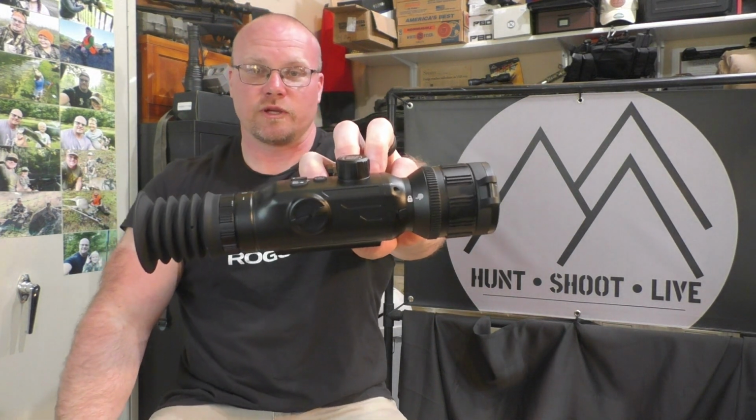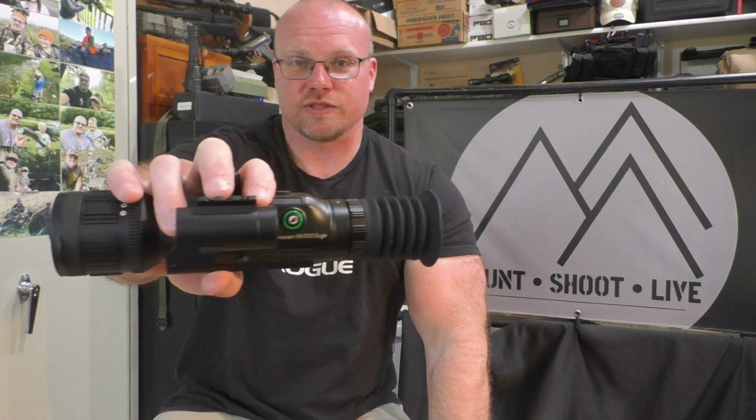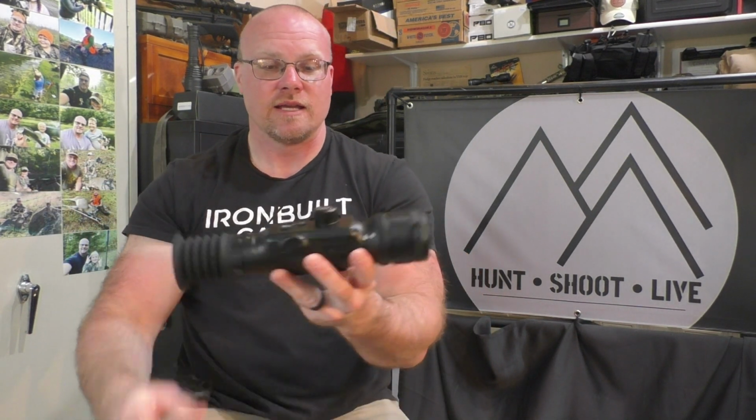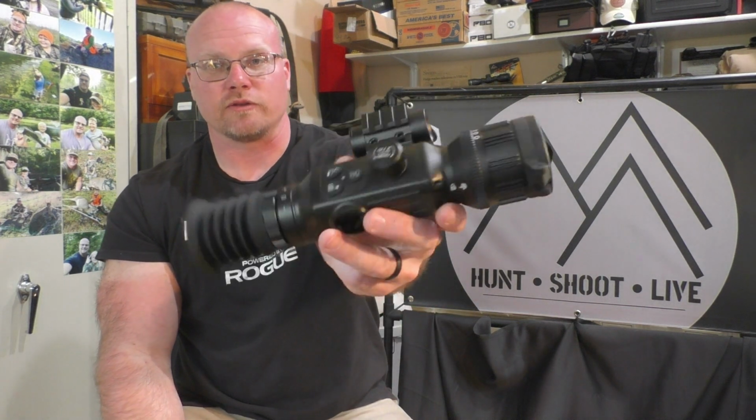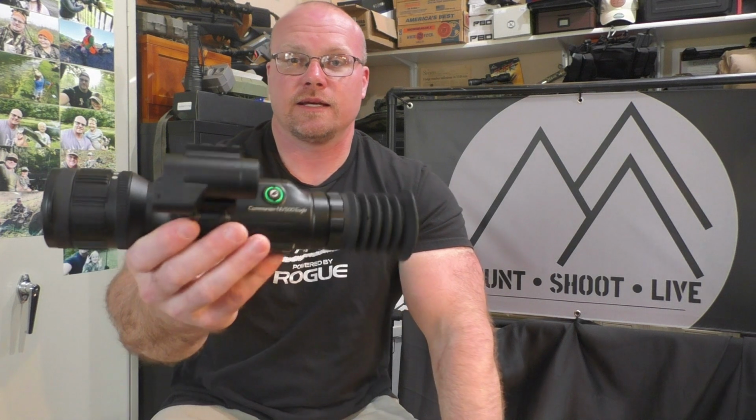But those of you who are familiar with the NV500, you can see what a huge size difference this is. This thing is so compact compared to that NV400. I forgot to look up what it weighs, but I mean it's nothing. You know, sub 2 pounds for sure. So very, very comparable to a nice rifle scope that you might have.